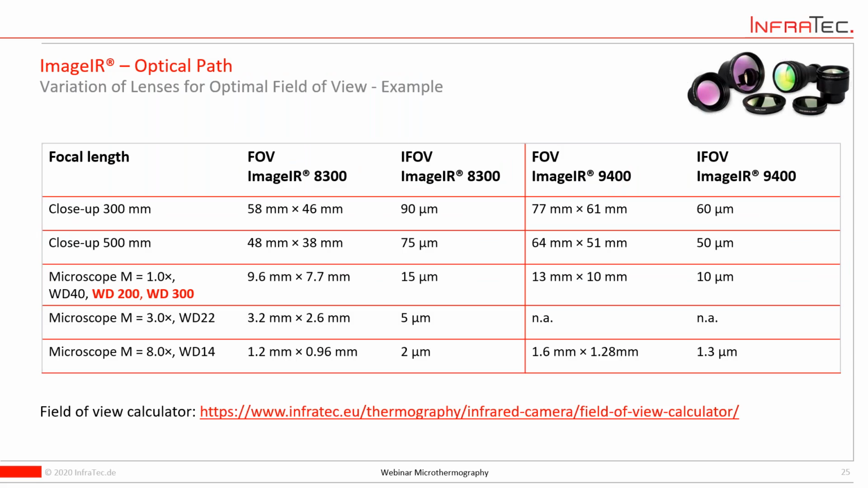Just an idea about the lenses. There are multiple lenses, of course, available for these cameras. And what you see here is a little bit of a comparison between the ImageIR 8300, which is more or less the workhorse of ours, and the ImageIR 9400, which is one interesting product because it provides high speed and high resolution at the same time. And you see here typical lenses for these systems.